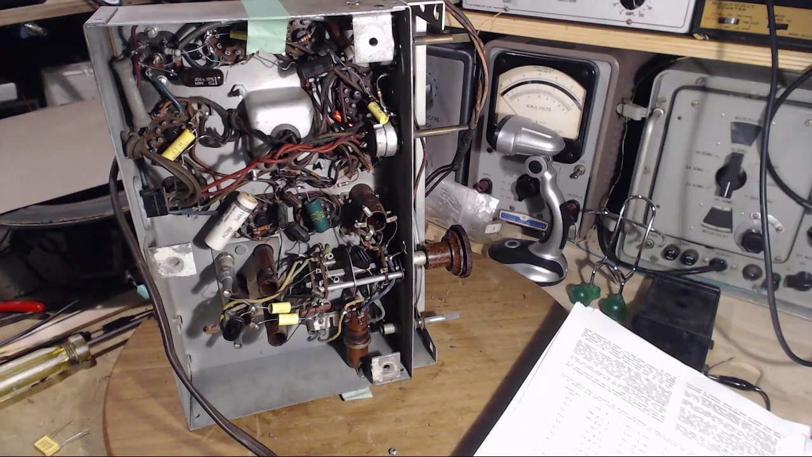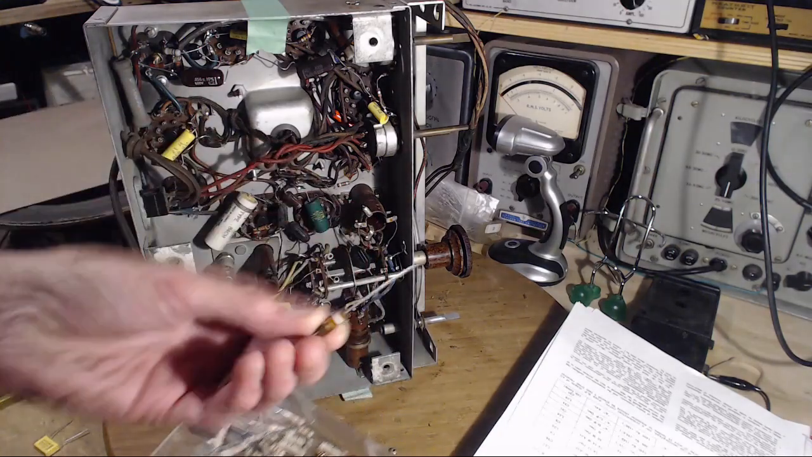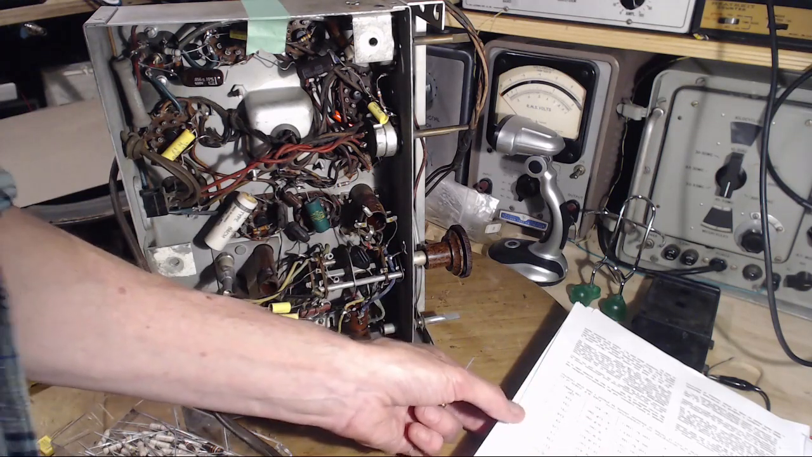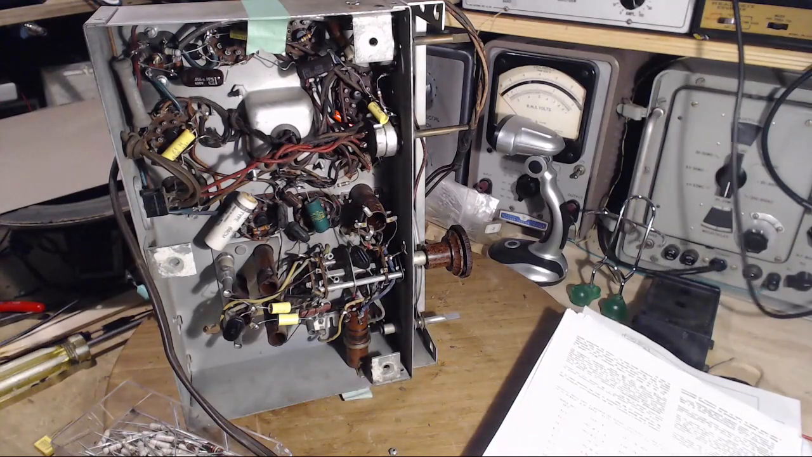Looking for a 39. Yeah, 39. Okay, so 39. Is that 39? Oh, white. Is white 9? Oh, it's such a big number. Regardless of what it says, we need to test it to verify what it actually really is, as soon as I find my meter. Where's the meter? Too much stuff on my bench. Oh, here it is.